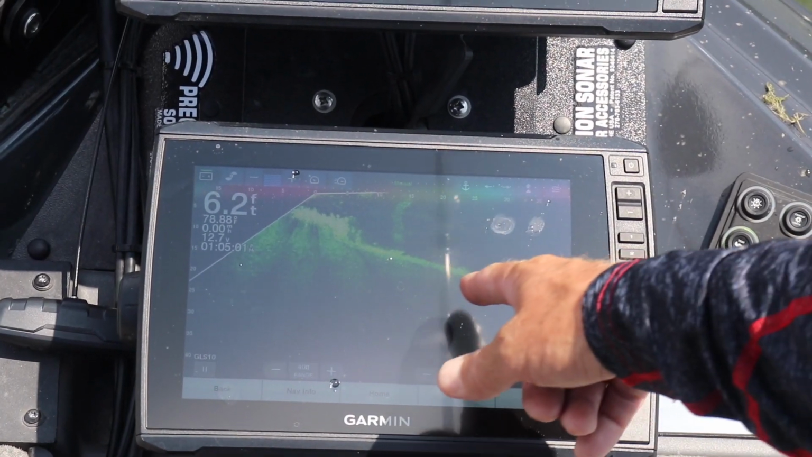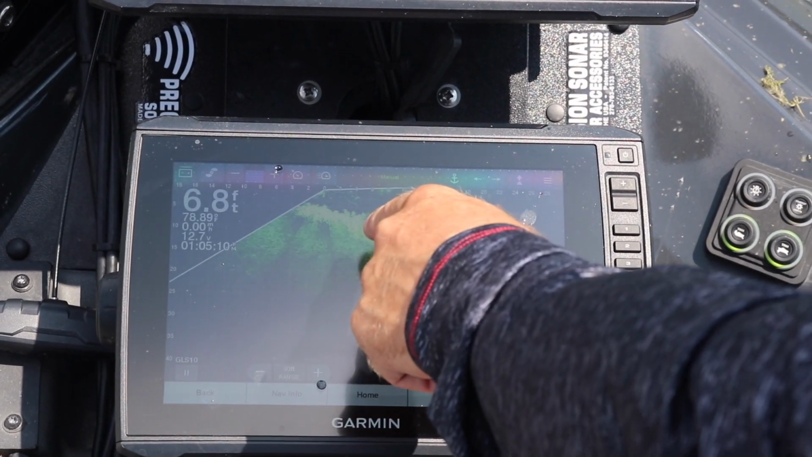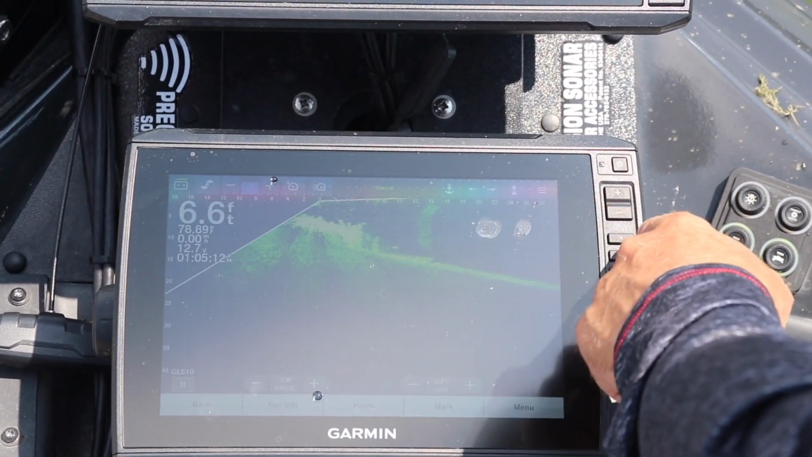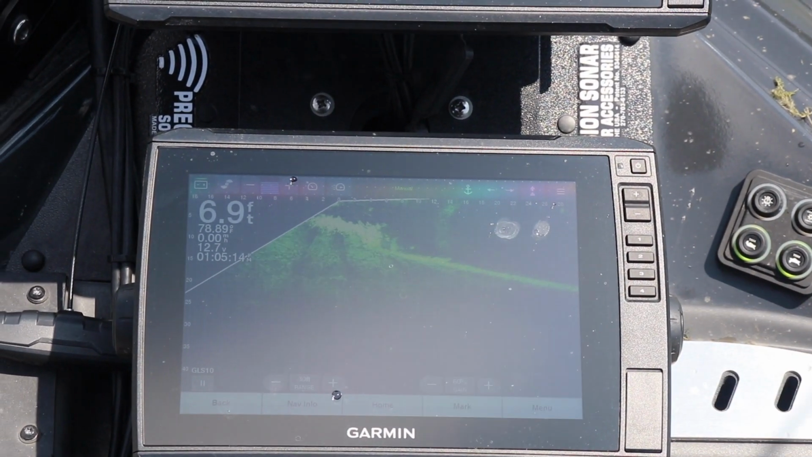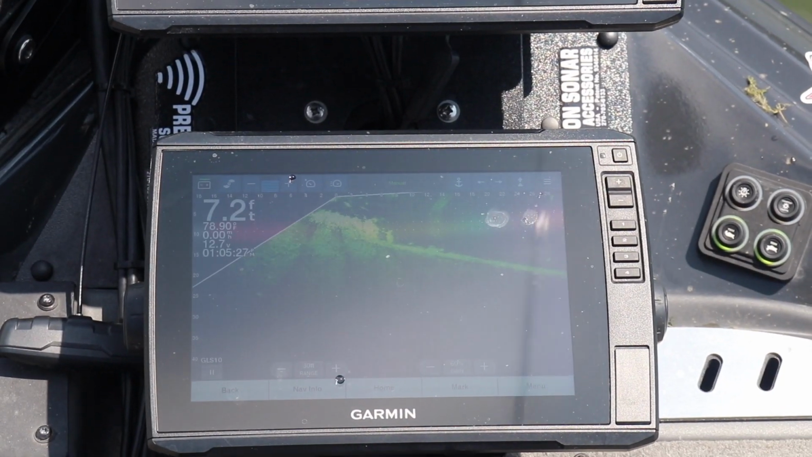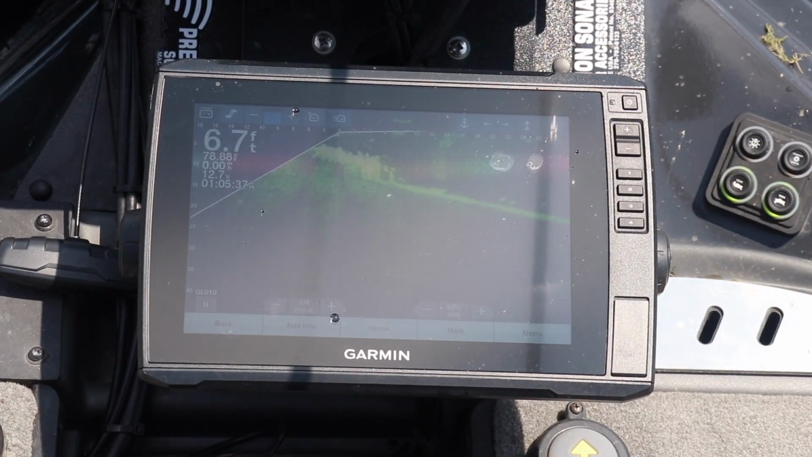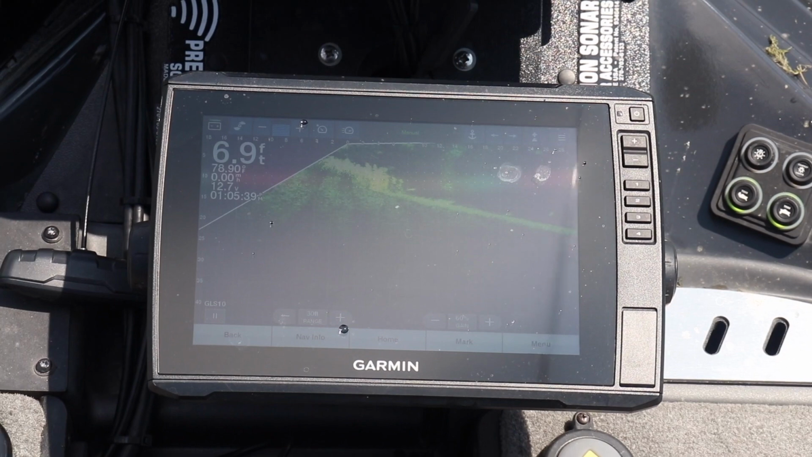Cool. See those fish coming up the bottom there? So here I'm adjusting the depth range, and what that means is how far out from the boat it's actually looking. And we're out at 30 feet. Obviously, the closer in, the more detailed you can see. There's my worm. There's some fish actually coming right at it. Let's see what happens here.